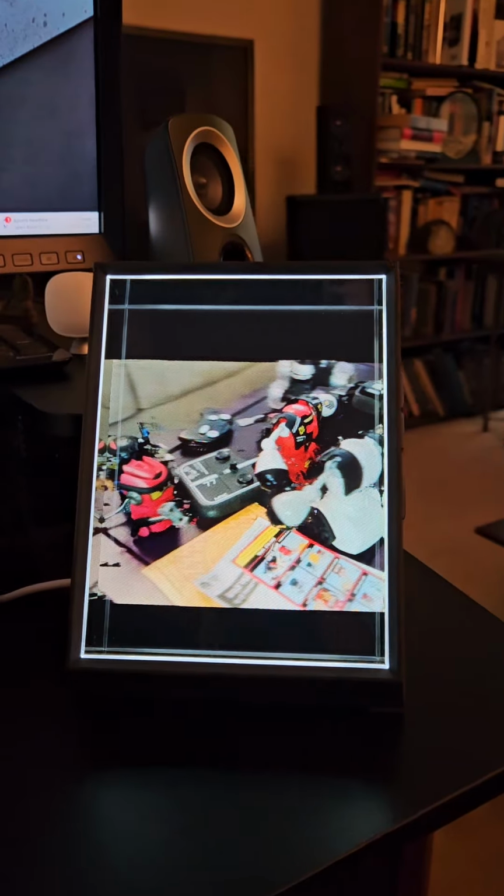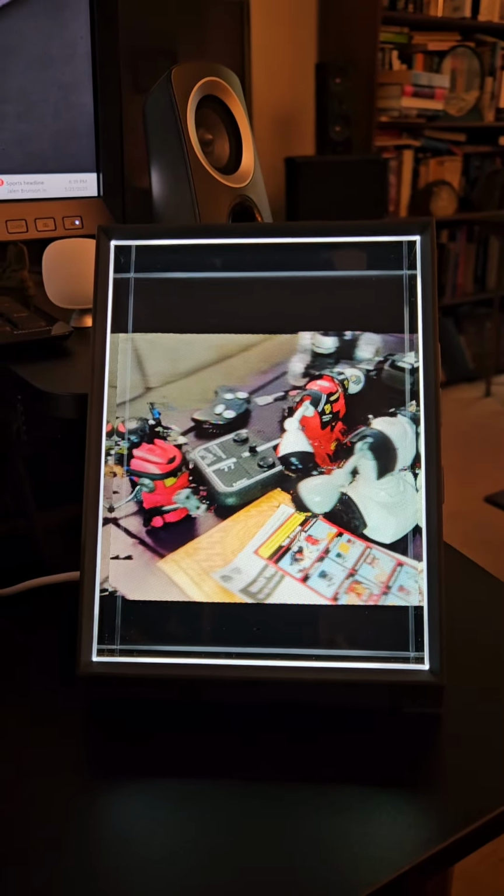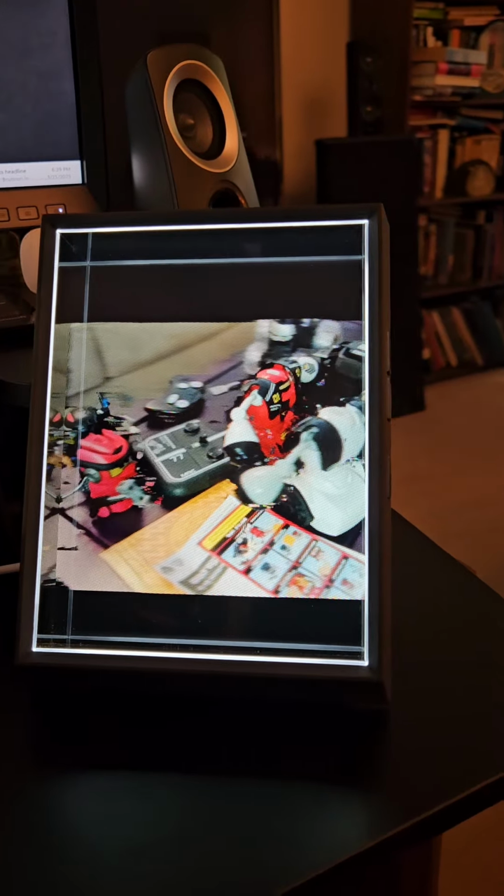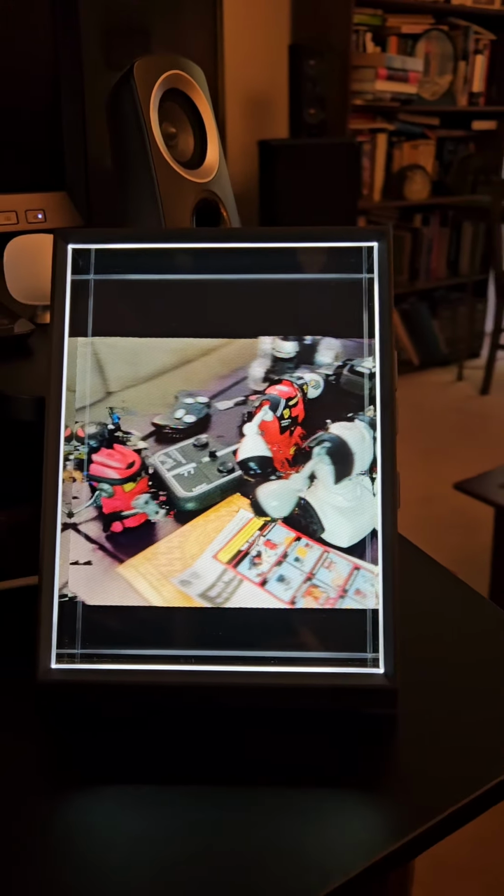I wanted to be able to use the 3D stereoscopic pictures, which are RGB+D pictures, RGB plus depth, on my Looking Glass holographic display. You can see, this is called the Portrait, and it's not in production anymore, but they have several other models.